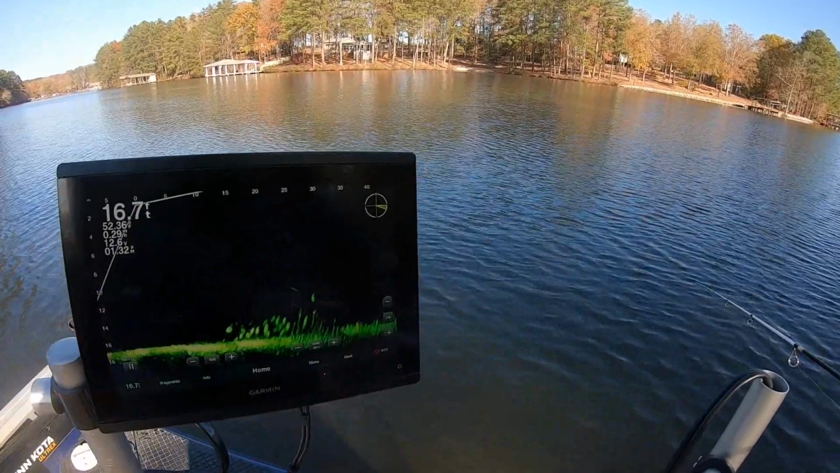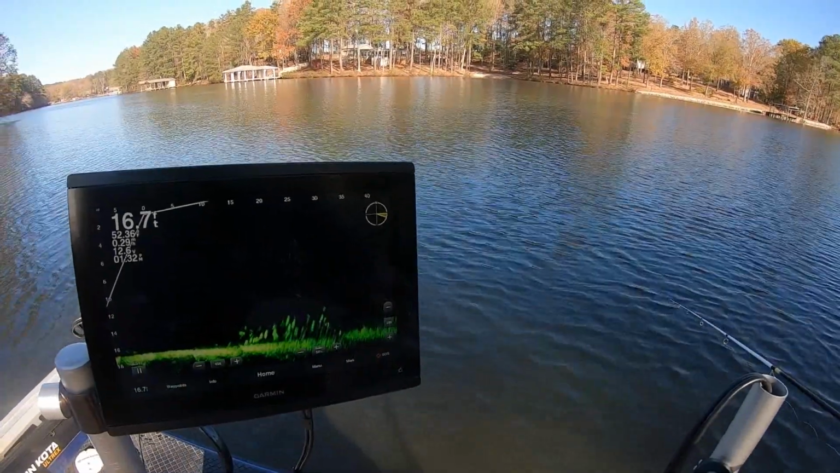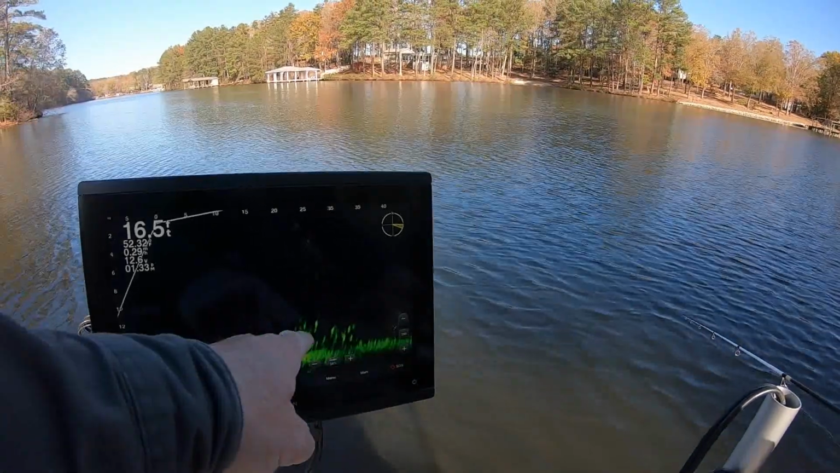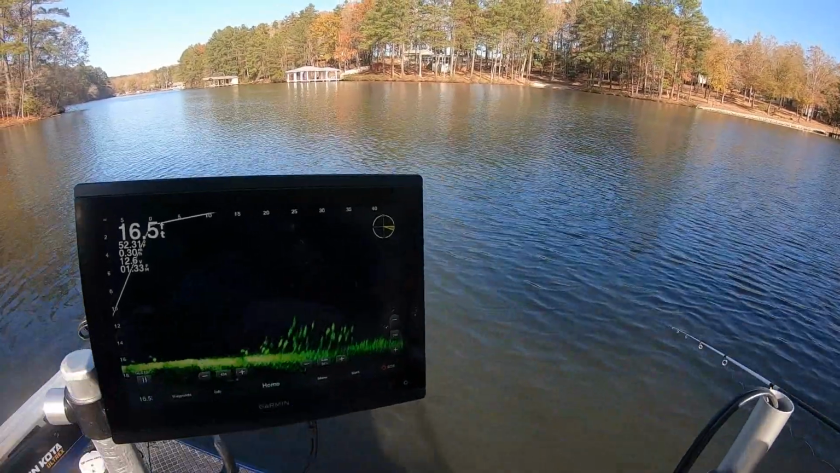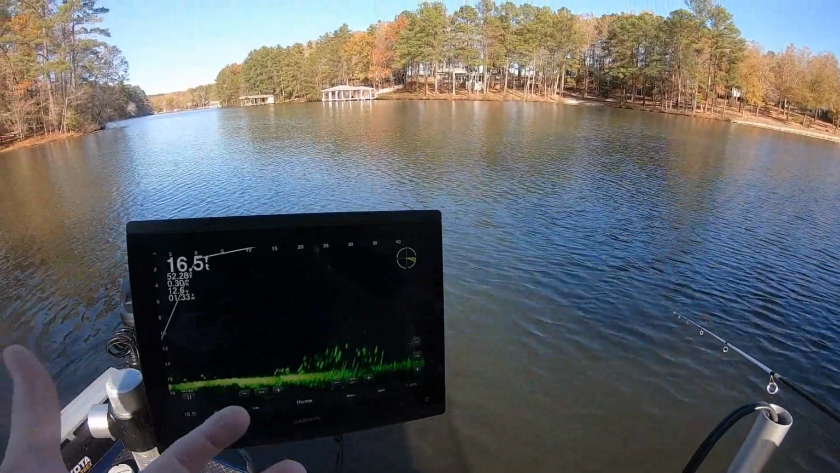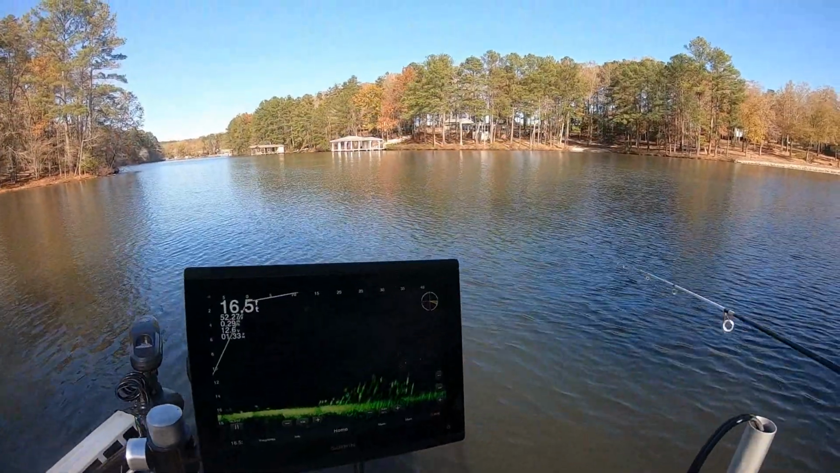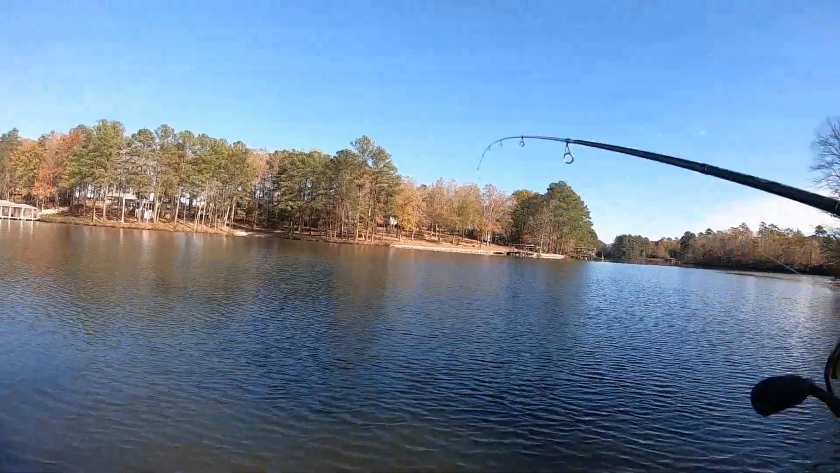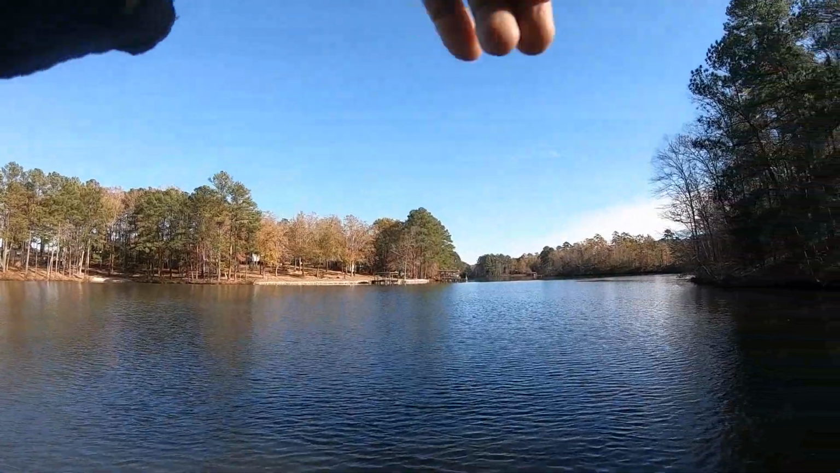If they come up like a flock of birds, they're white perch. See how 2 or 3 of them moved? If just a couple move, see one's moved right there, a couple's moved. And sometimes you just got to catch one of them. But white perch will come up all at one time, guys. That's something I've learned about them. All right. All right, we got one of them.